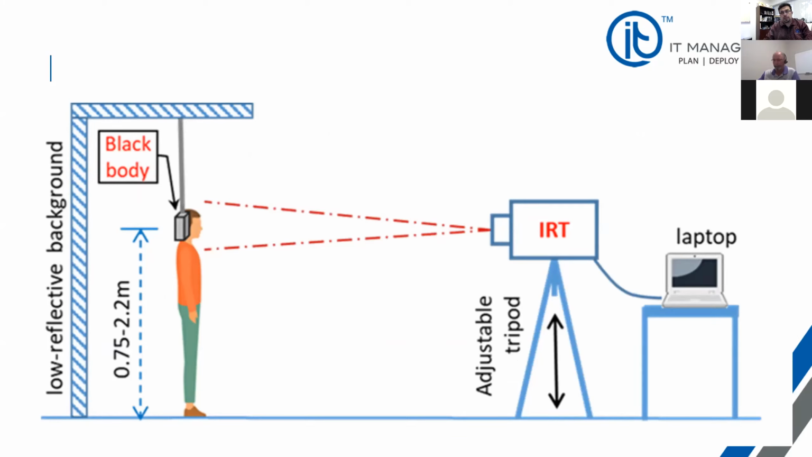The multiple lenses within the thermal imaging cameras are able to read the individual temperature and verify that against the reference point, or the source of the constant temperature, being the black body. So that's why black body is needed for areas in which higher accuracies are needed.